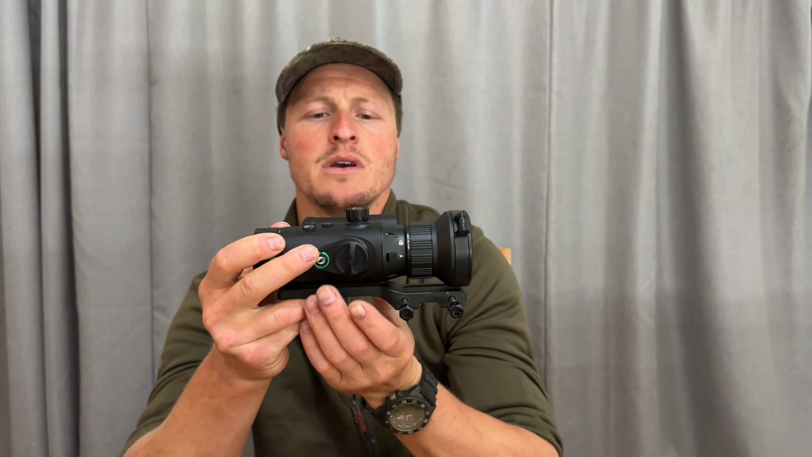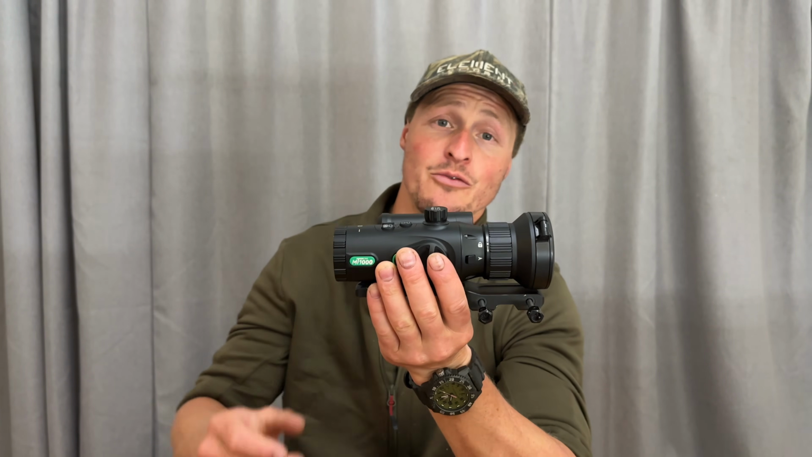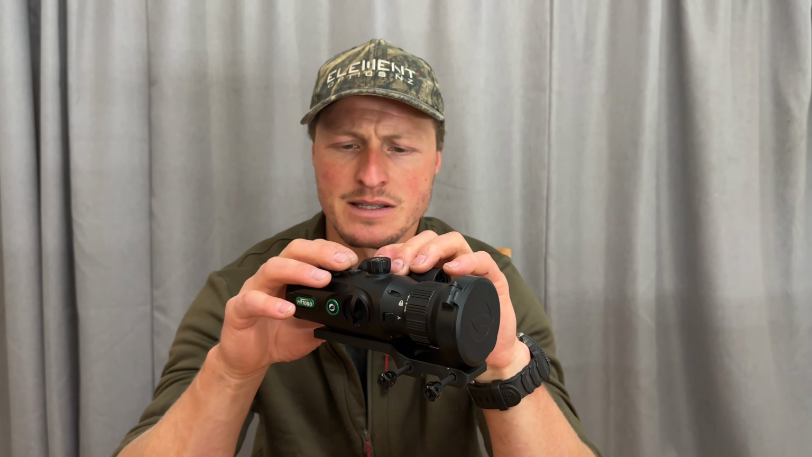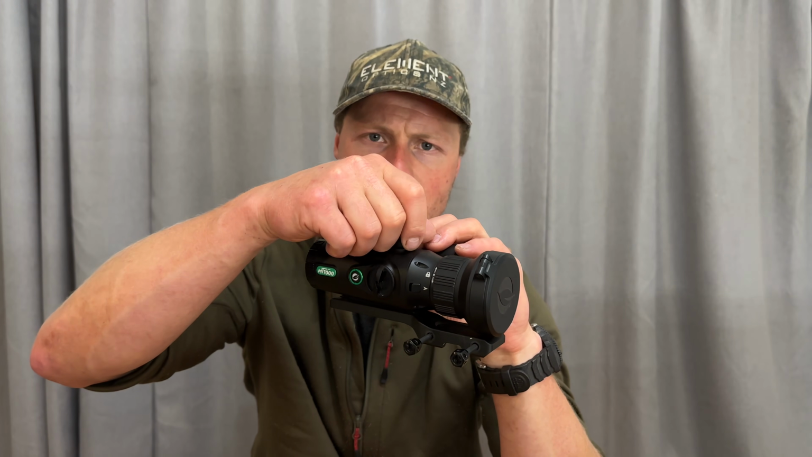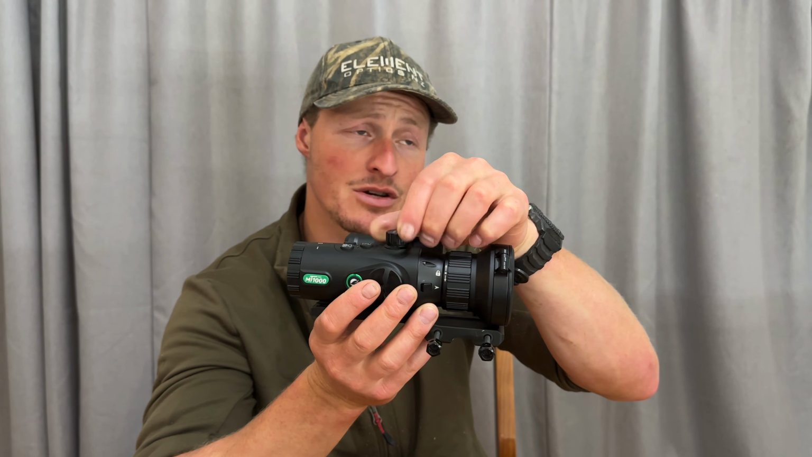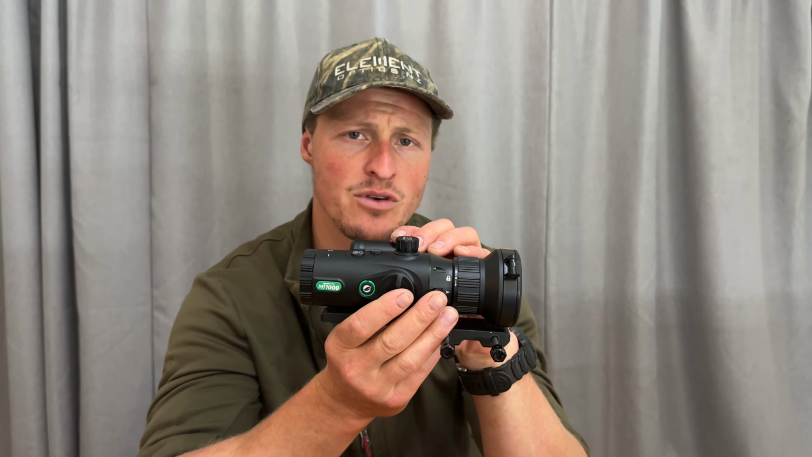Moving back to the center here, we've got the turret. This is one of the main controls of the unit, and this is something I really liked about this unit. This was very simple to use, easy to manipulate in the field even when you're wearing gloves, and easy to find up on top rather than trying to muck around with too many buttons. So being able to just reach up here and manipulate that. This controls the zoom in and zoom out feature when you're scanning around, as well as one quick click down activates the rangefinder, more on that shortly, and then holding it down exits from that. So very simple to use.